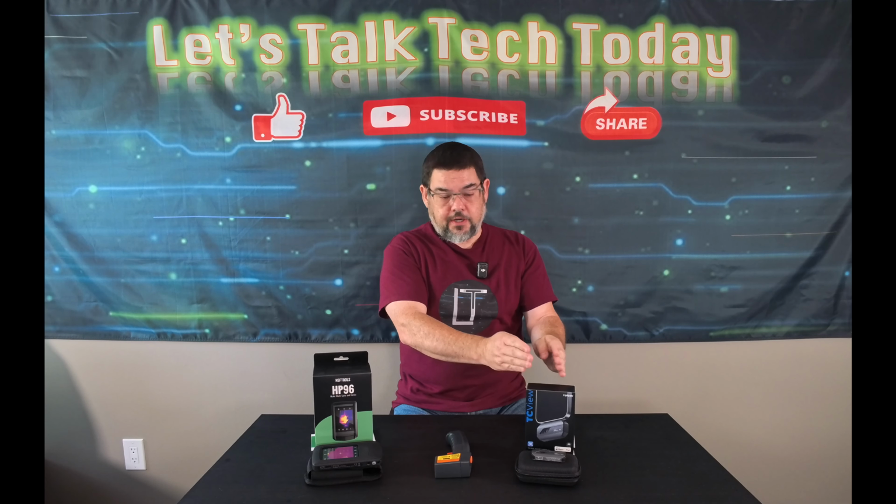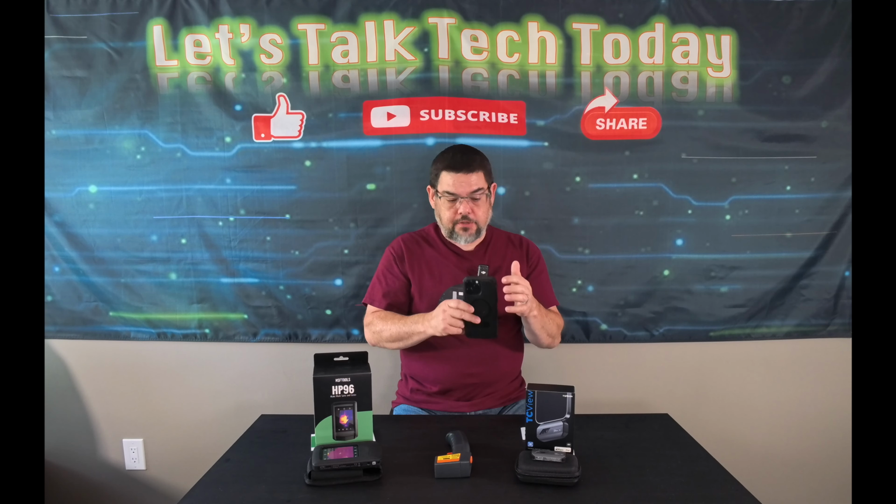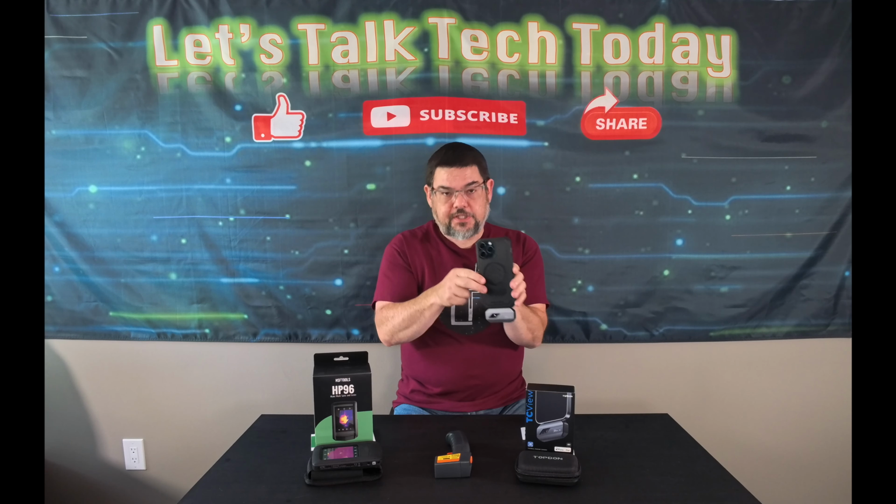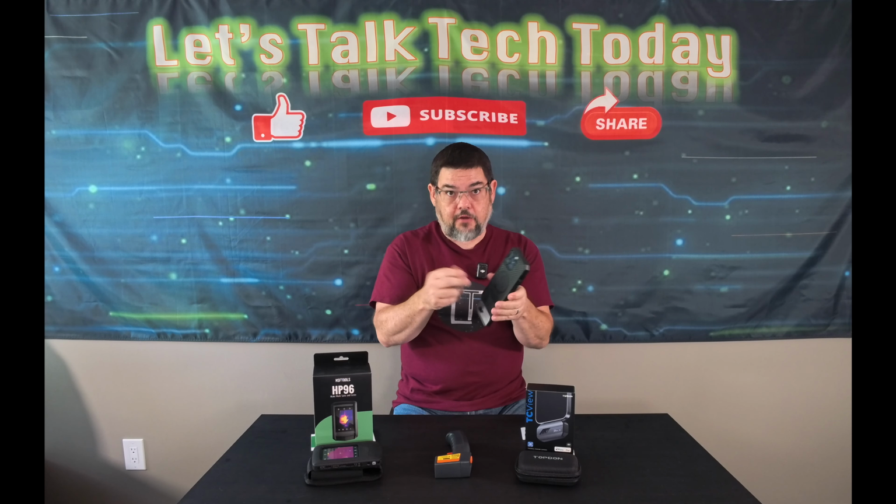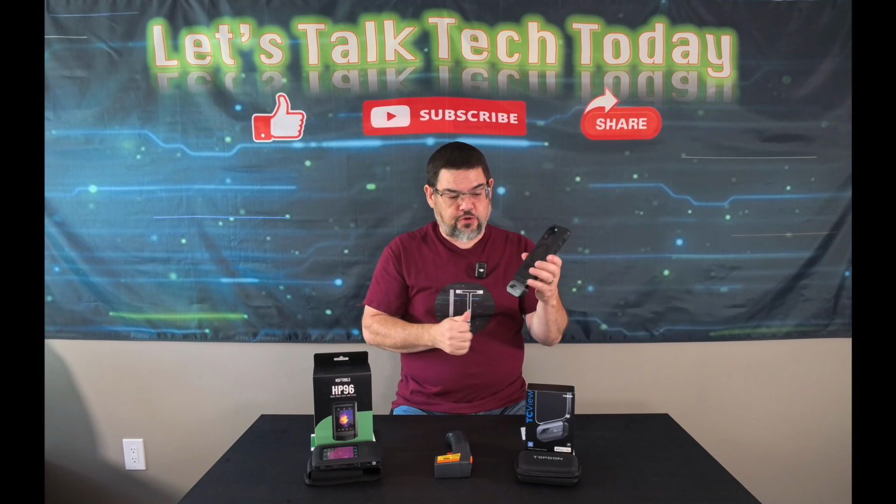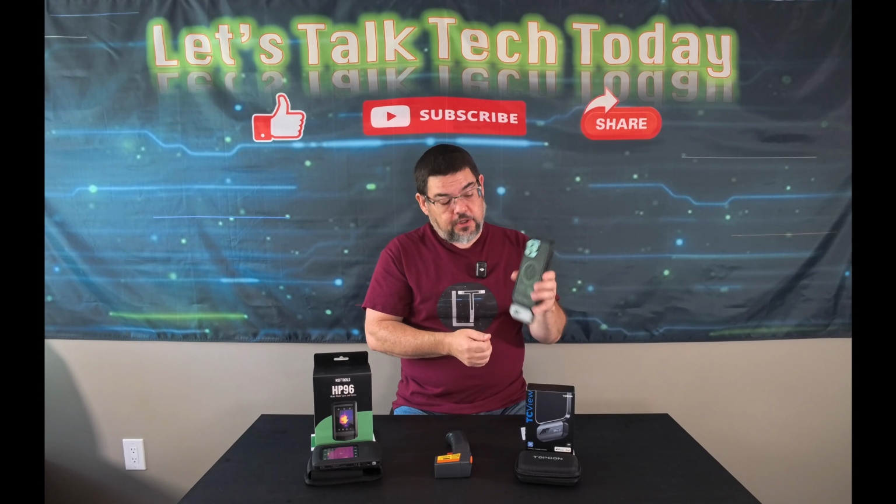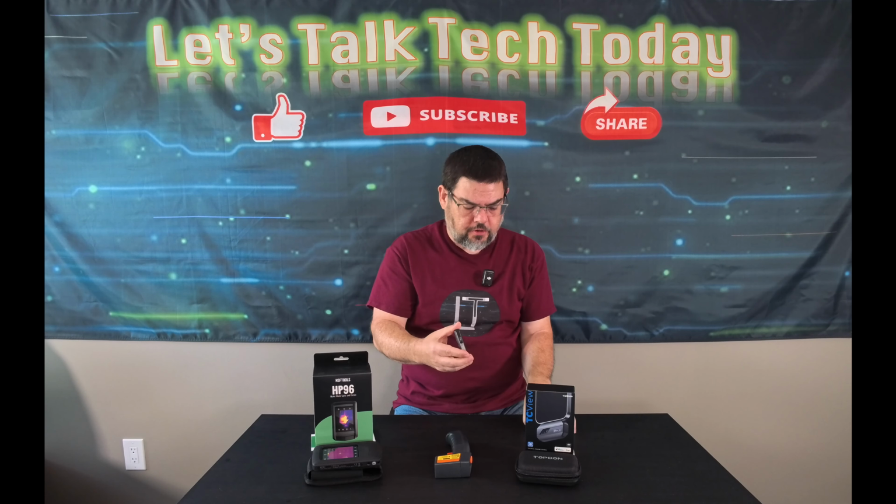I know the TOPDON, in using it a little bit, has a way that you can also use the built-in cameras on an iPhone by plugging this directly into your phone. This now becomes your thermal imaging camera using the display on the iPhone. Unfortunately, it does require that you have an iPhone as your thermal device, and it adds a little bit of length to the phone, but it also means that you're now carrying around an expensive device trying to do some thermal imagery.